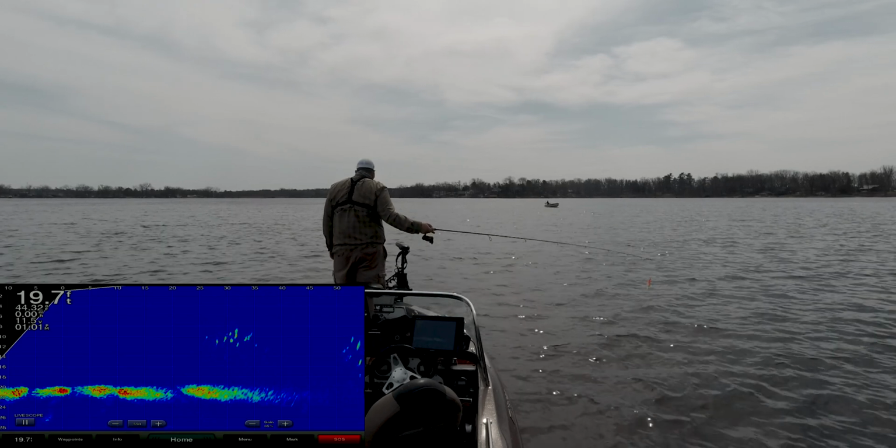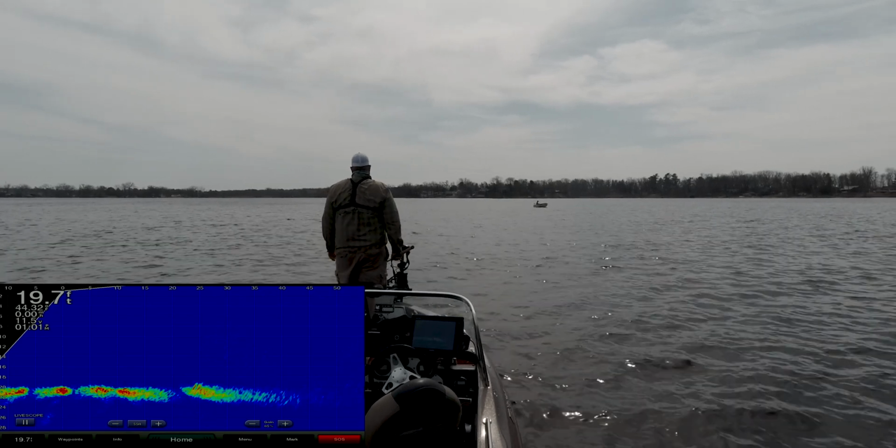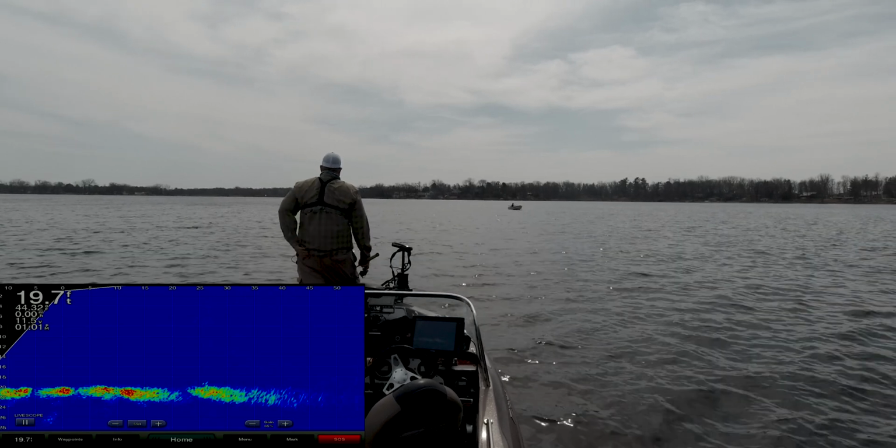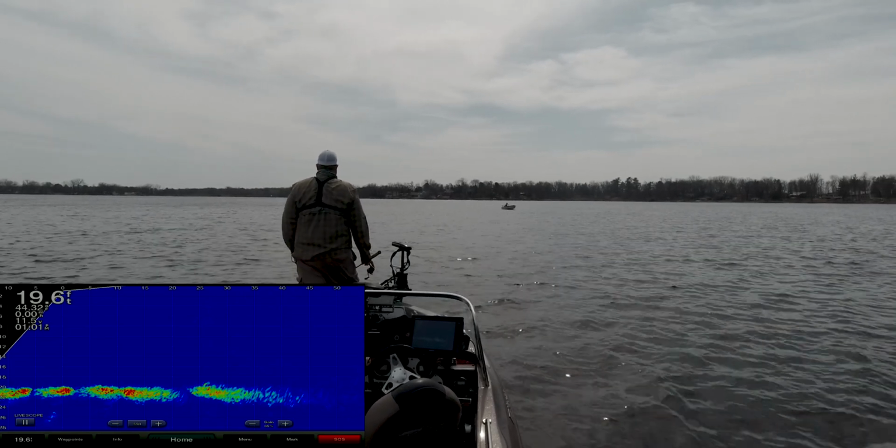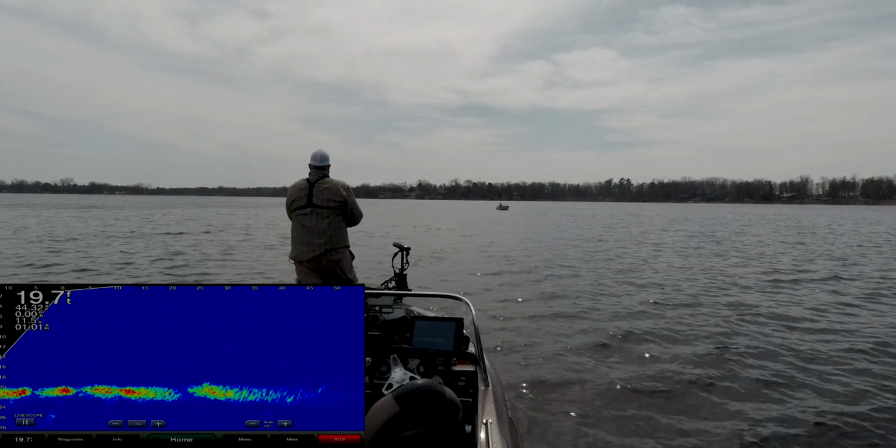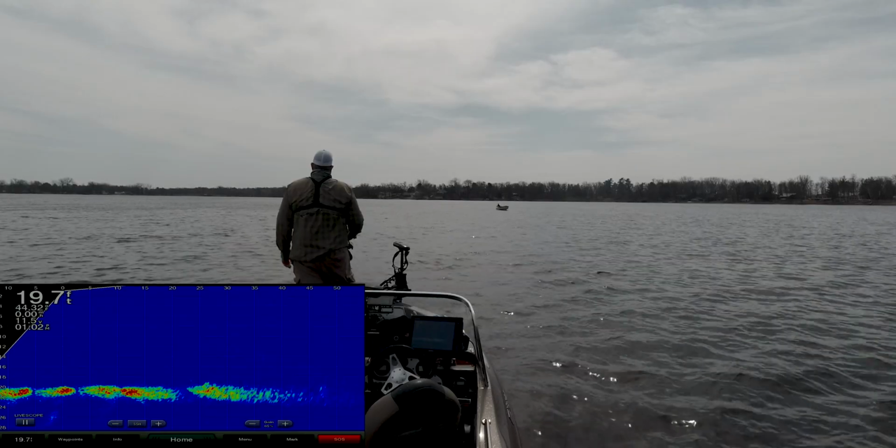It's a nice school, 30 feet that way. You can see how Livescope really just takes the guesswork out of this, especially early season crappies when they're not spawning yet, they're not up shallow. And they're out here deep and they are schooled up.